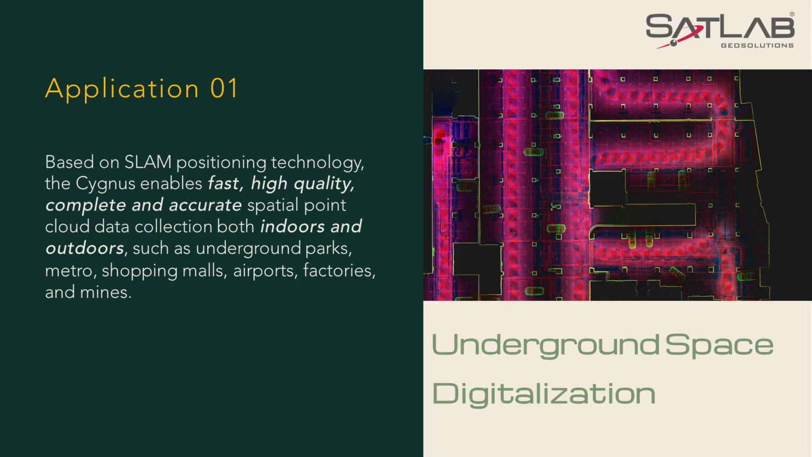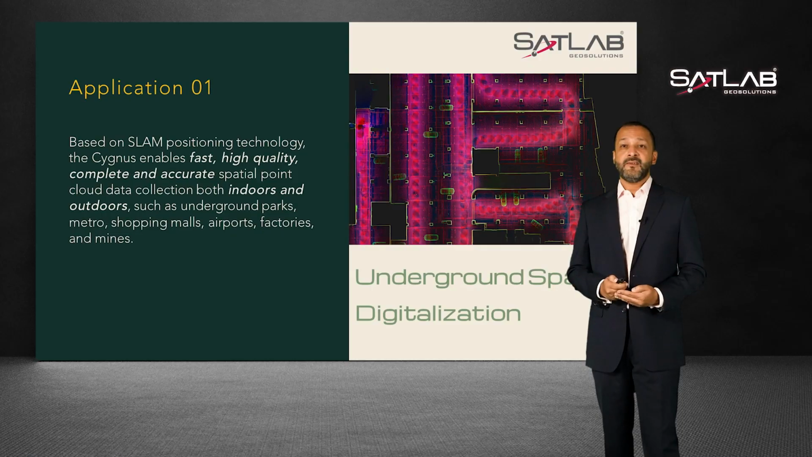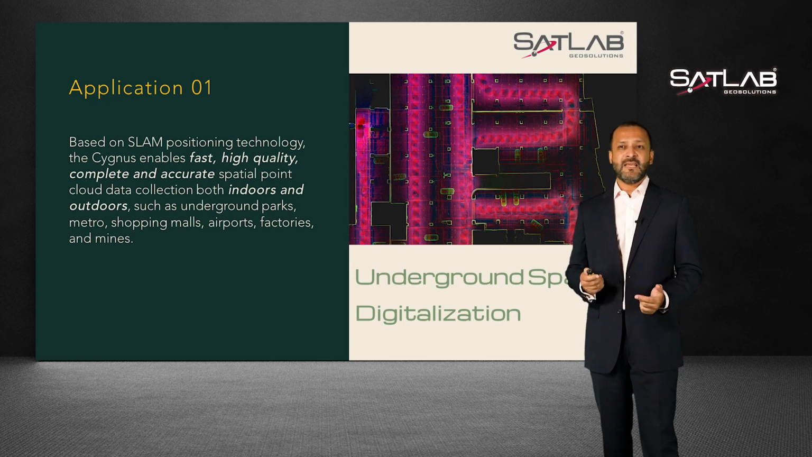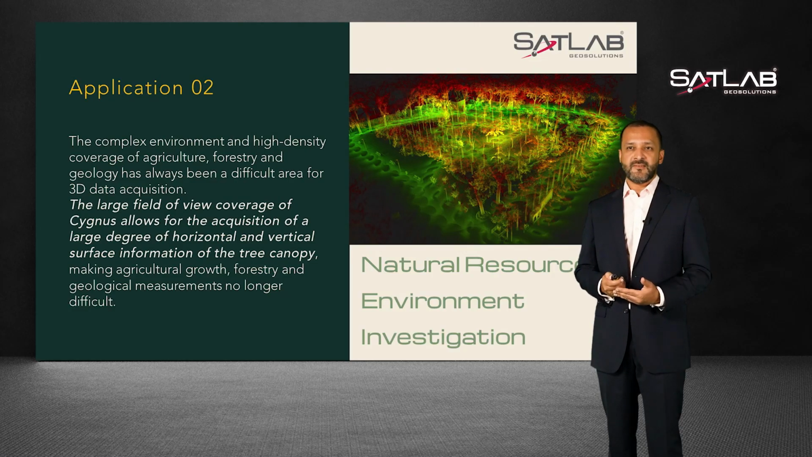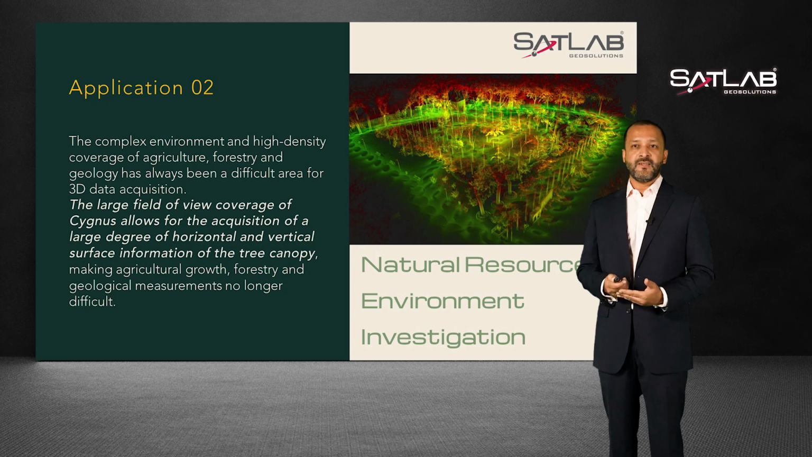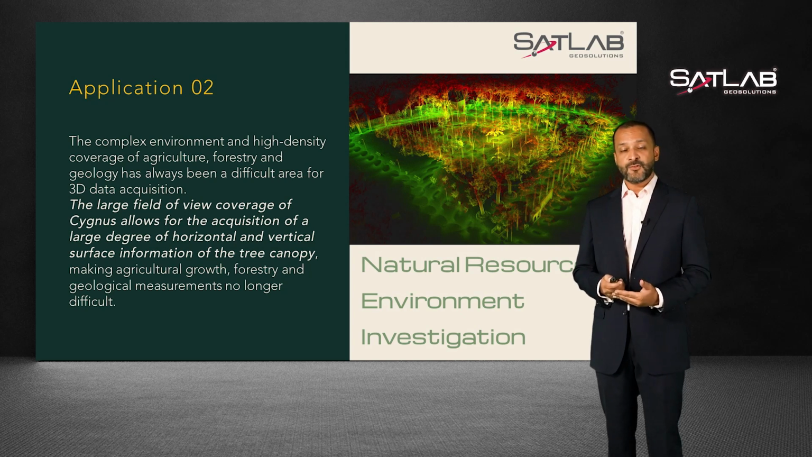For underground space digitization, due to the SLAM algorithms and internal IMU, you can accurately scan indoor areas which are GPS denied. Ideal for underground mines, car parks, indoor mapping, narrow corridors, tanks. Literally anything you can put it through, it will scan for you. For natural resources and environments, areas that are densely populated with tree coverage are ideal situations for the Cygnus, considering its overcompensating IMU and SLAM algorithms do most of the work for you.